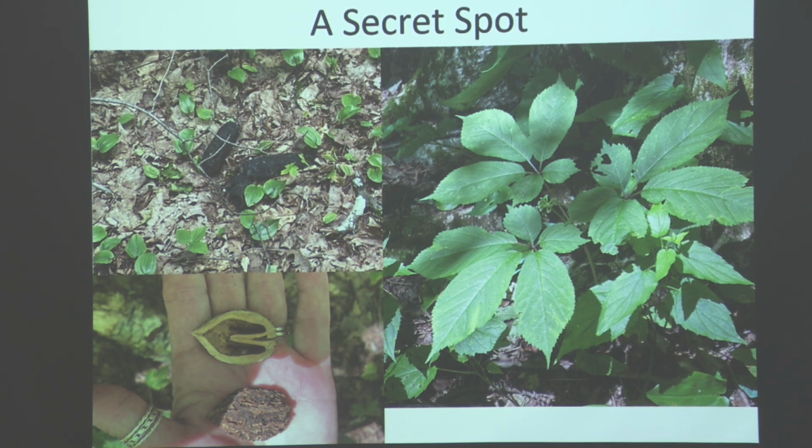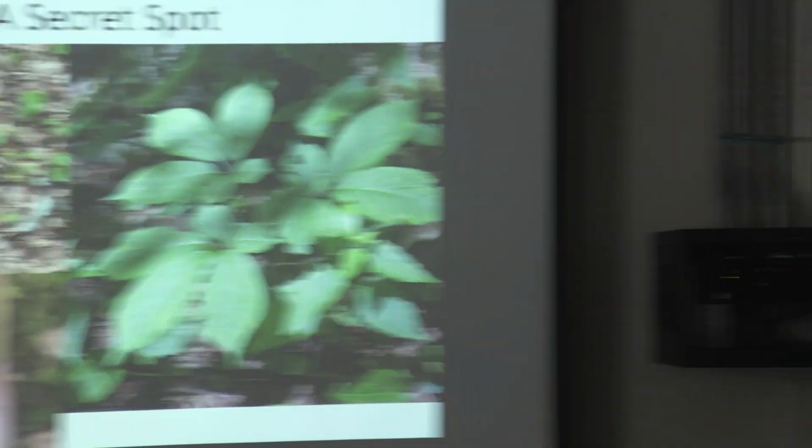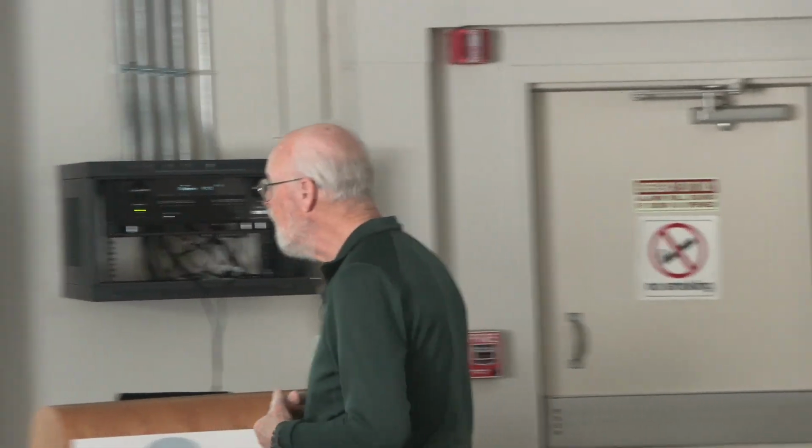Oh, we're trying to guess here. Do you have a guess? Is it a horse chestnut? No, it's not, but we'll come back to that. A lot of people think it's a black walnut because it's very similar, but it's a butternut.